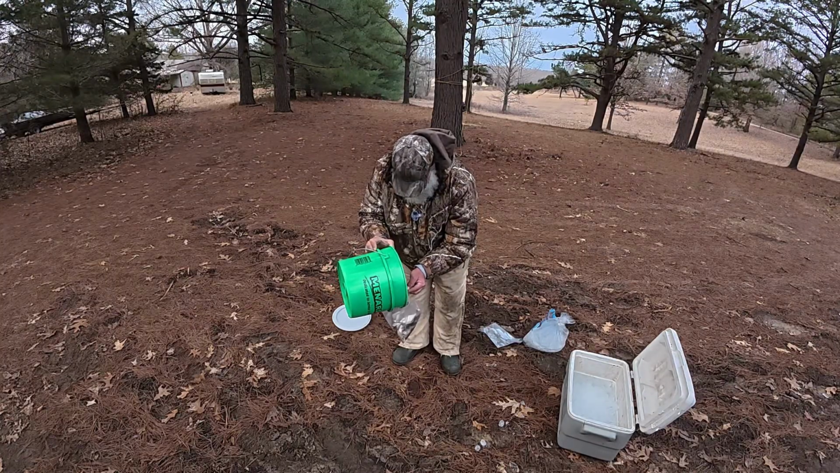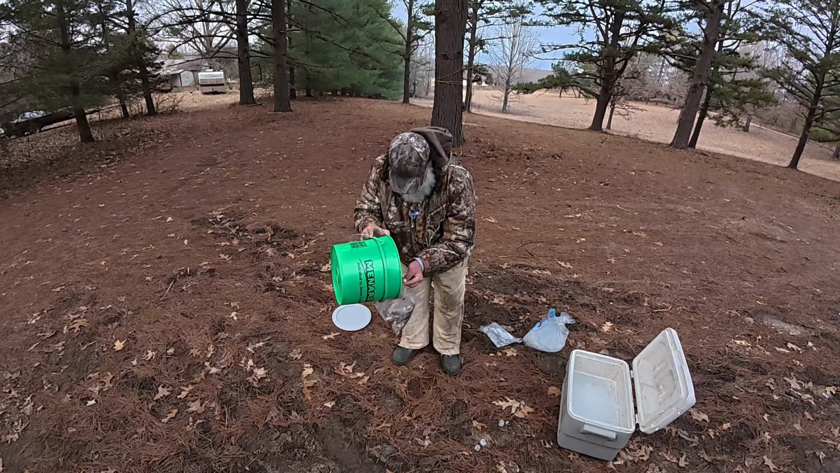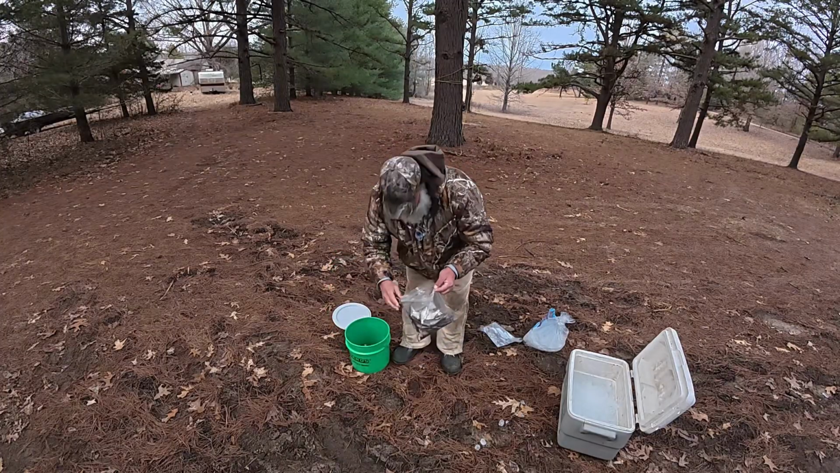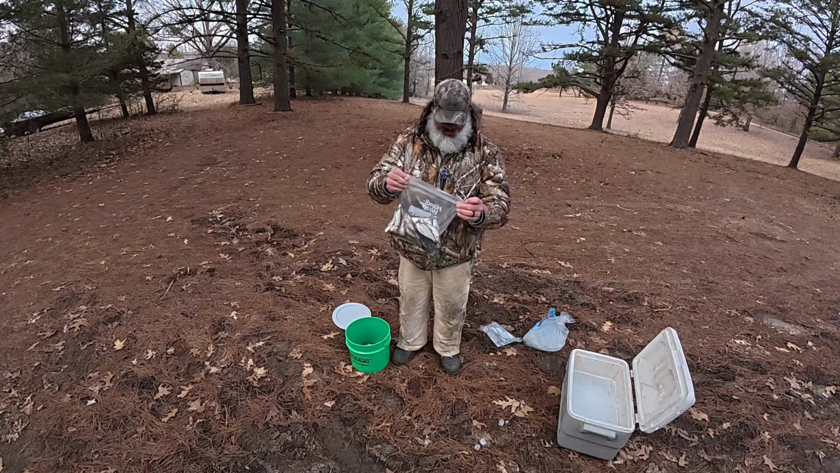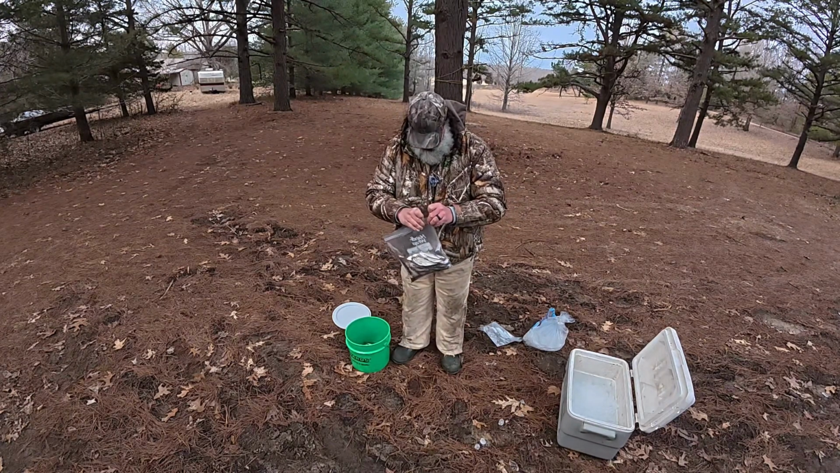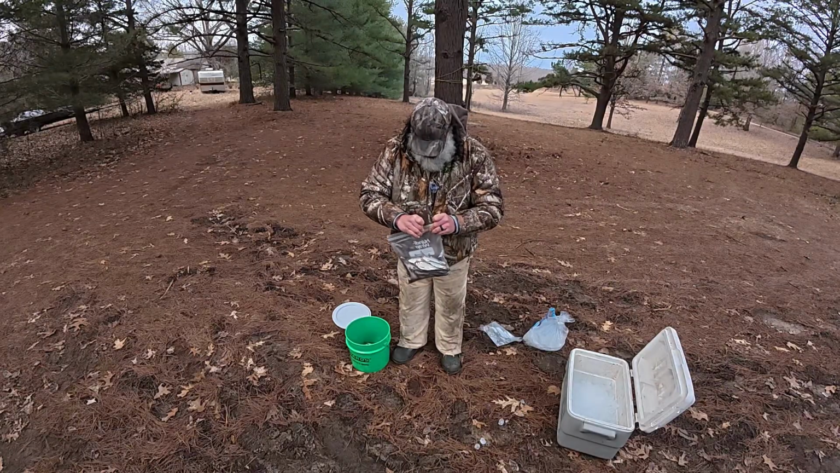I'll put about half of them in one Ziploc bag so they'll spread out real thin. Try to take the air out of it if you can.